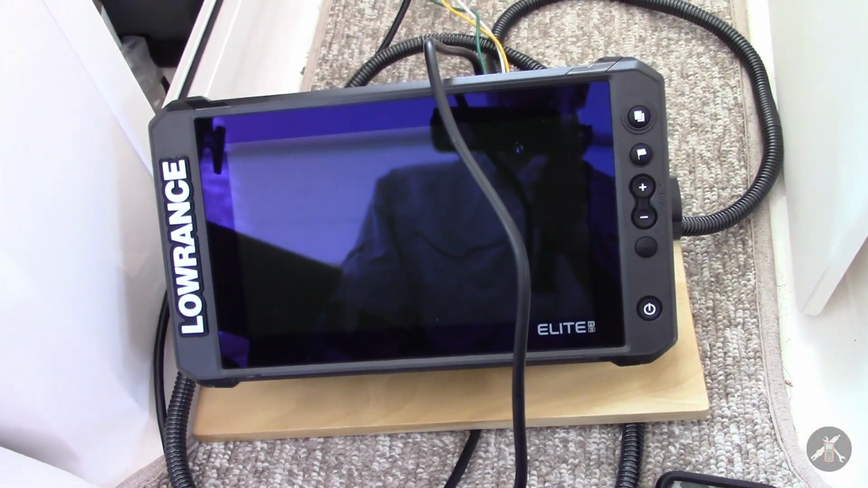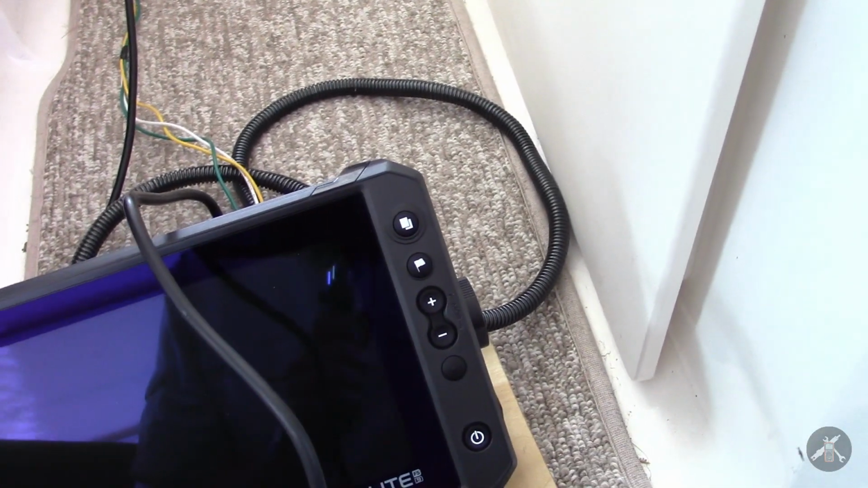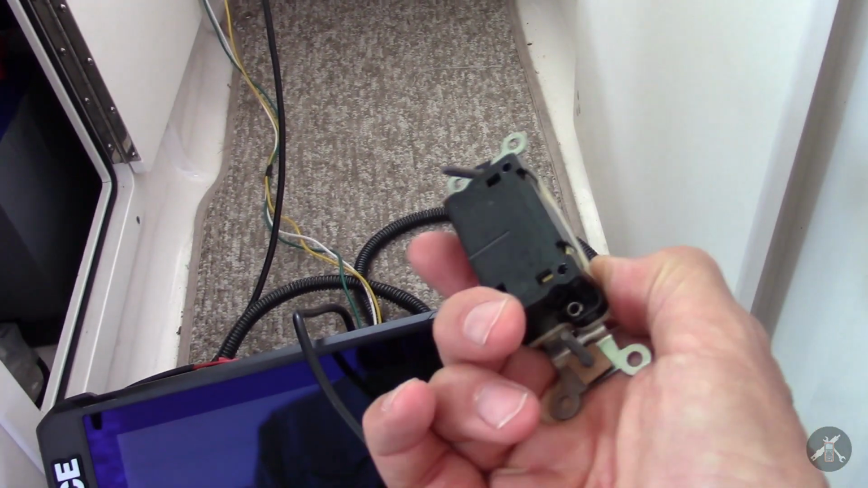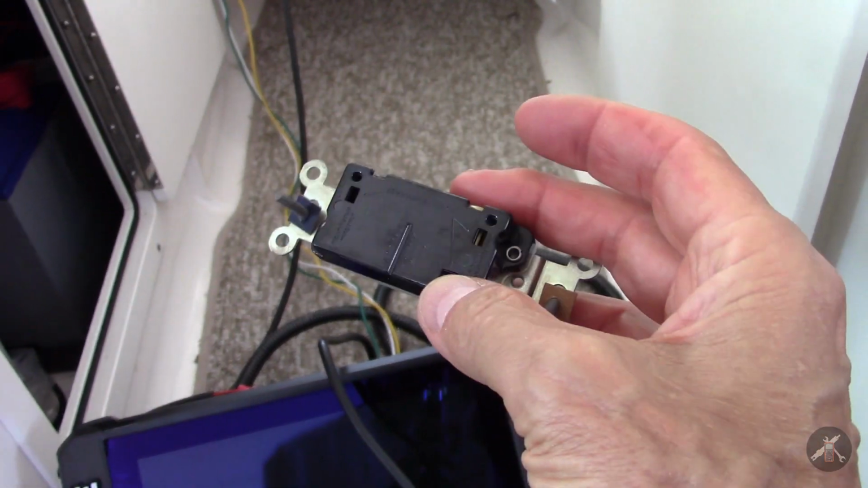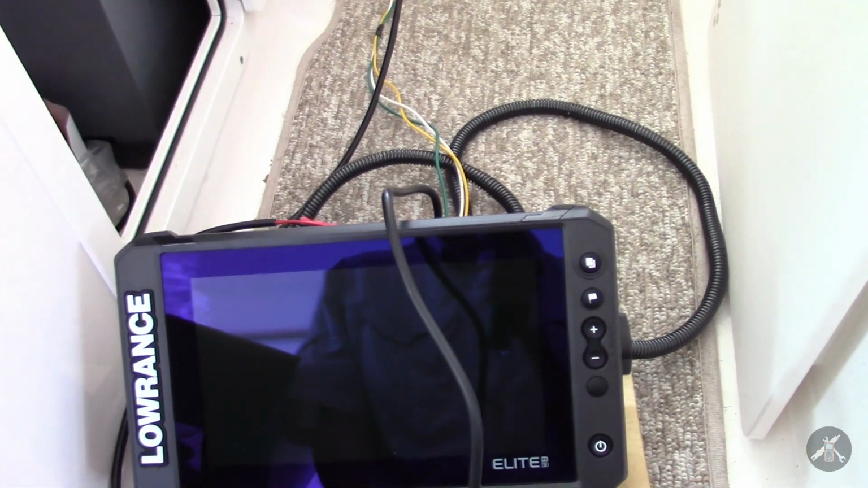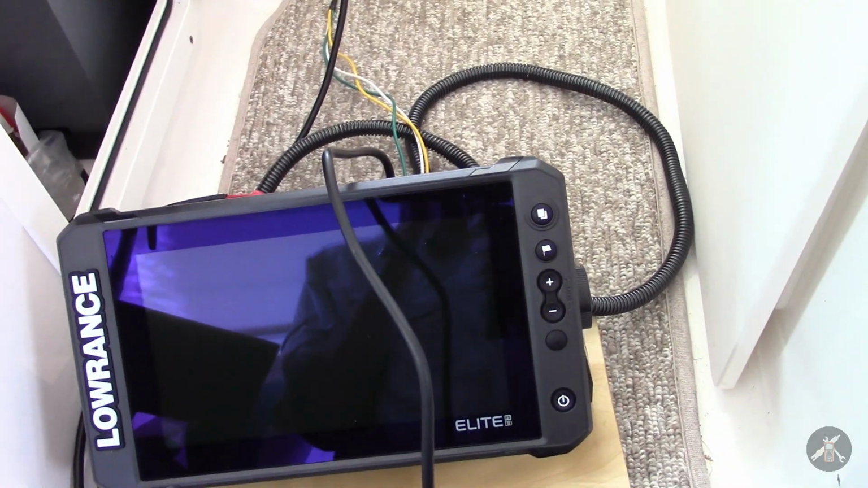So all right, what I'm going to do is put in a jumper switch. This is going to look Rube Goldberg, or not so good, but I have a light switch that I happen to have just sitting on my bench. I didn't have any 12 volt switches laying around, so temporarily I'm just going to get a jumper in there and see if I can make this system power up.